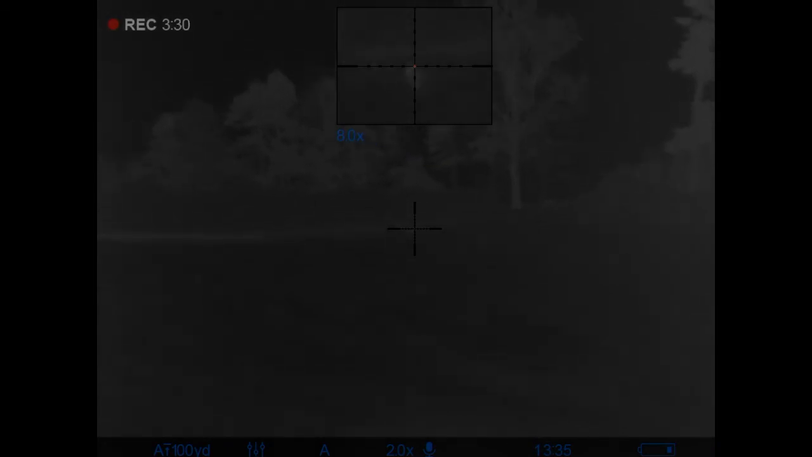I'm good if you are. Count it down, Dad. 3, 2. Woo! Shoot it. You got a shot. Woo! Use the right bullet.